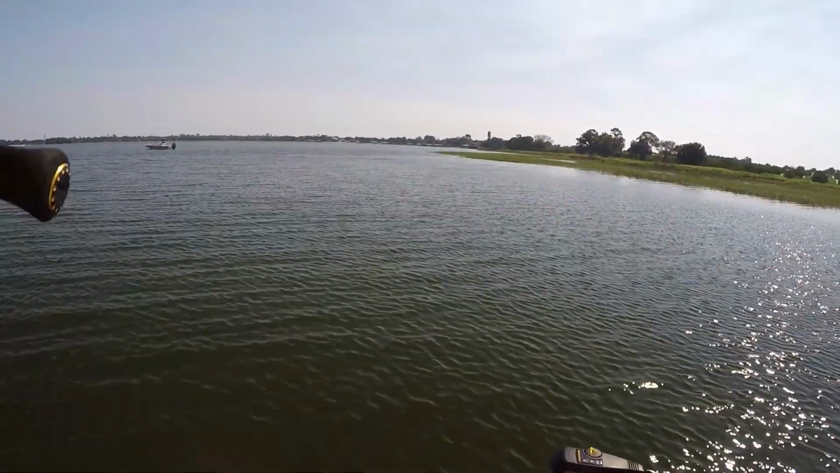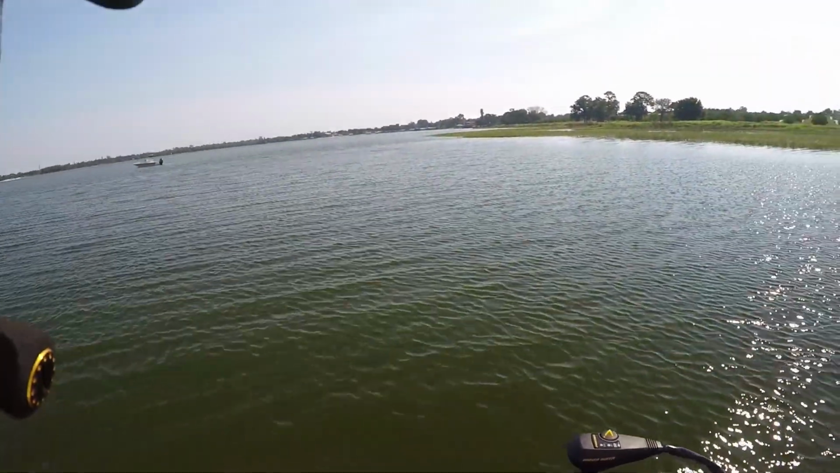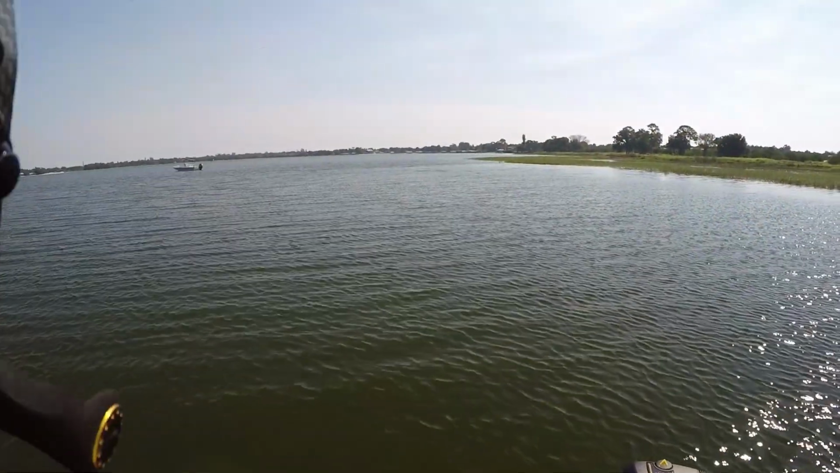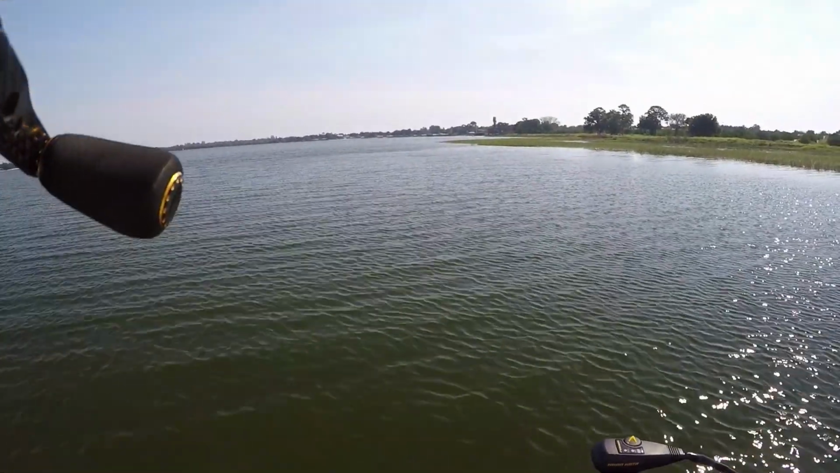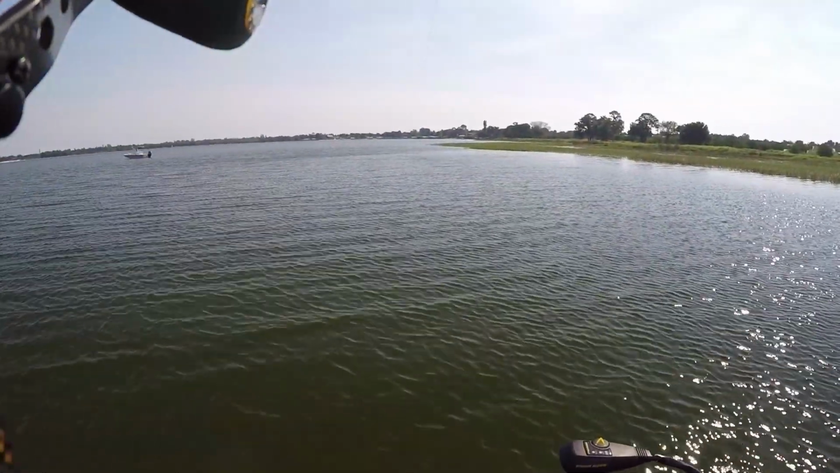Just let them see it. So these fish have been on the bottom. Would you agree? Oh, absolutely. The fish you're catching are right on the bottom. That last fish, I came through the brush pile. I felt the brush pile. And as soon as I came off the edge of that brush pile, it went boom. He had it. Just like that. Right on the bottom.